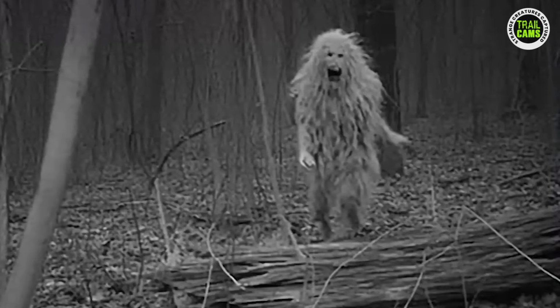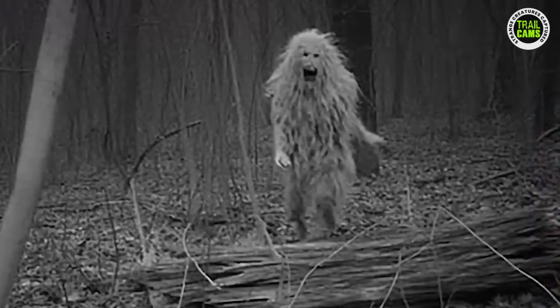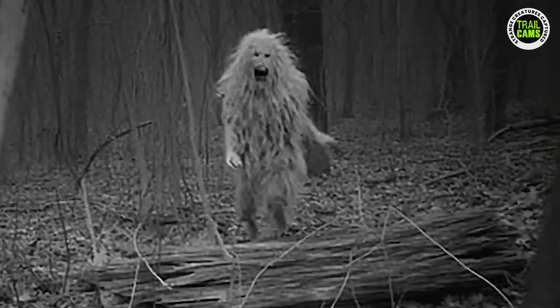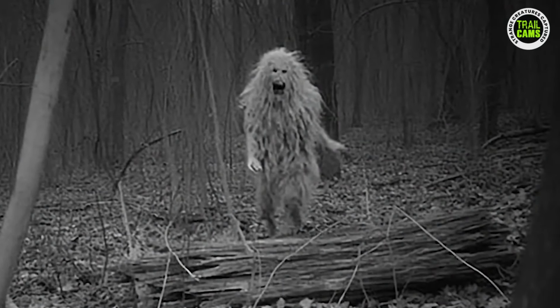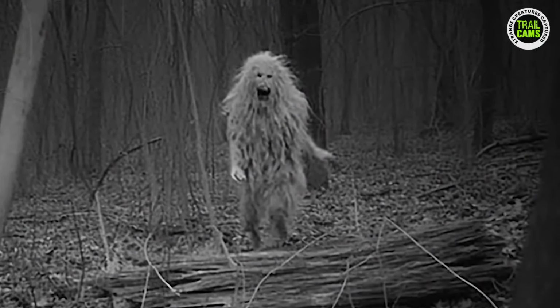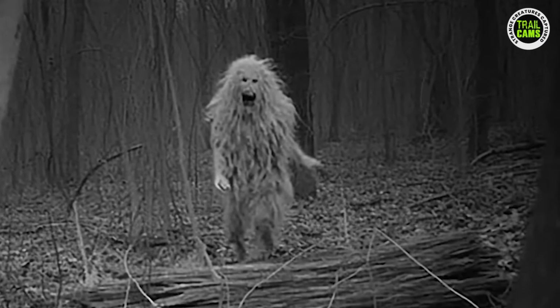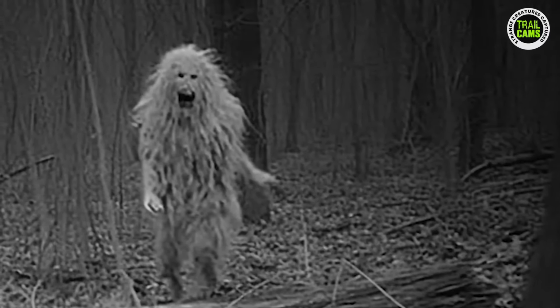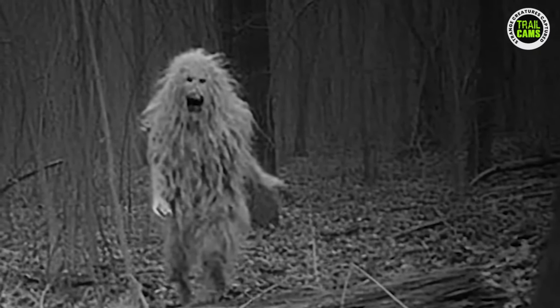This creature had the face of a lion, but the body of a human. Now, I know what you're thinking. What on earth is that thing? Well, it's difficult to say for sure, but we can speculate. Some say it's a mythical creature, a hybrid between a lion and a human. Others have argued it's a result of some crazy scientific experiment gone wrong.